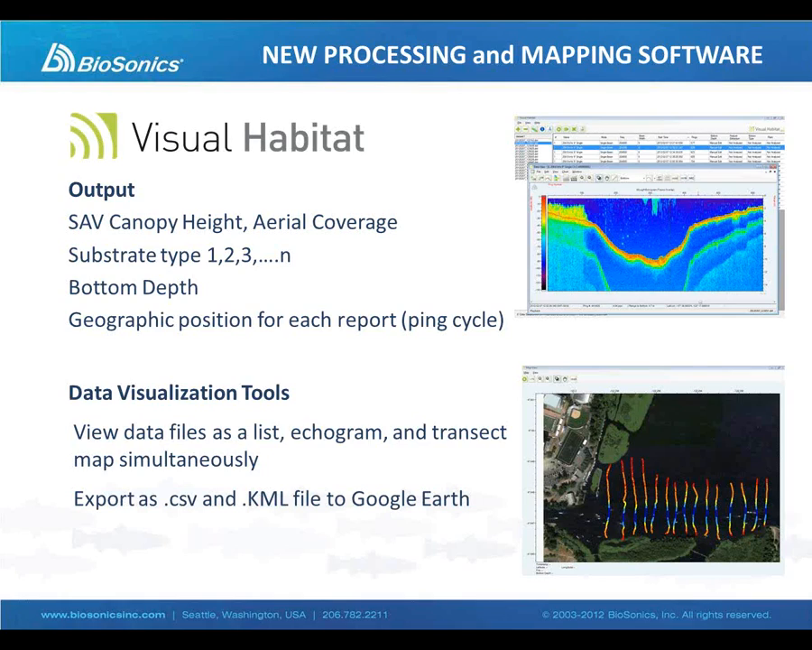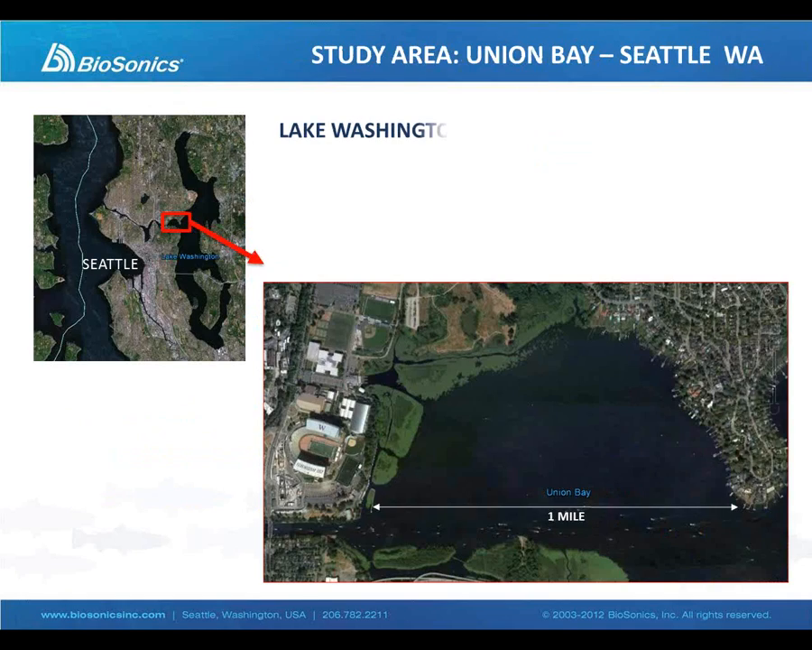Okay, and so when we're finished with processing in Visual Habitat, we're able to export as a CSV spreadsheet, but also as a KML file, which we can view in Google Earth. So this is where we are headed today on our tour.